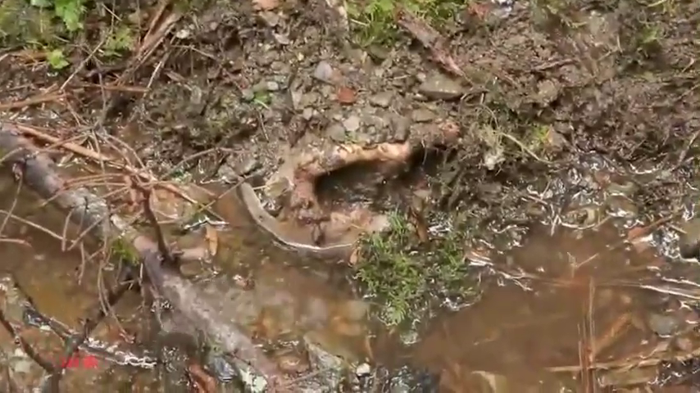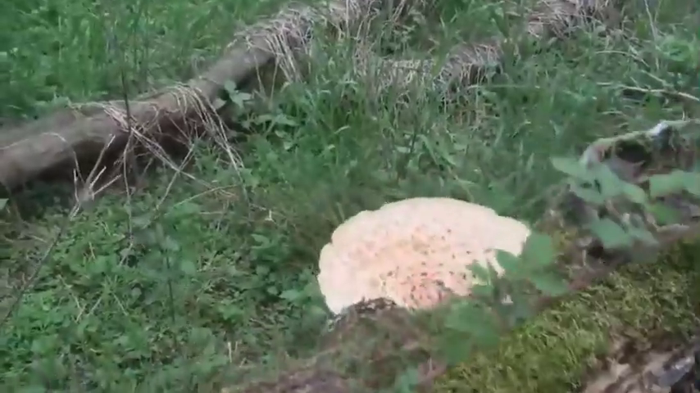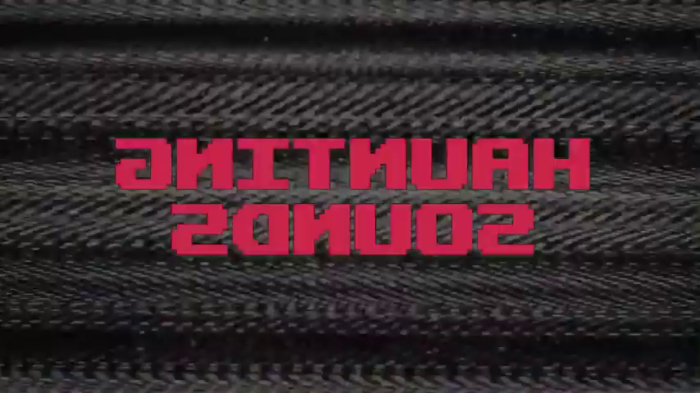Finding the supposed skull of Bigfoot, hearing terrifying sounds in the forest, catching a glimpse of a creature climbing under a bridge, or some scary wolf figure seen in the forest. These are just a few of the things we will look at, so stick to the end.